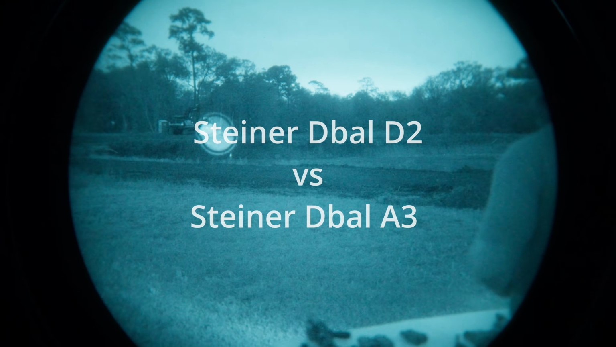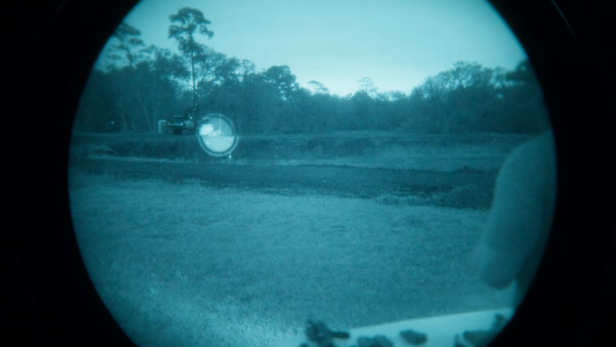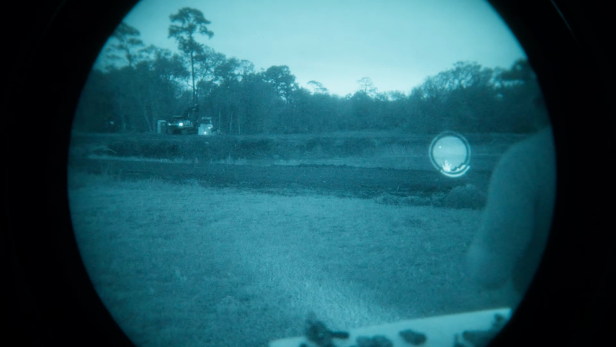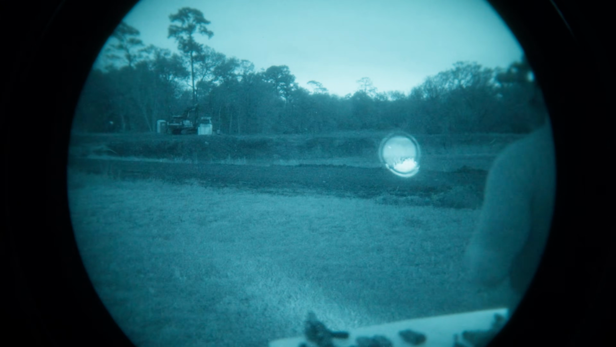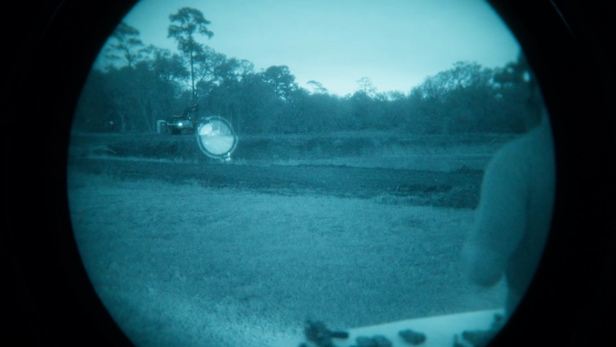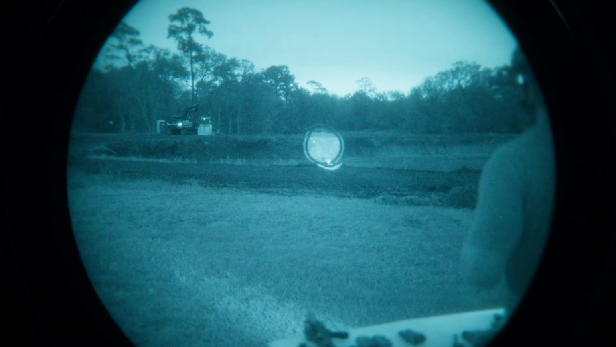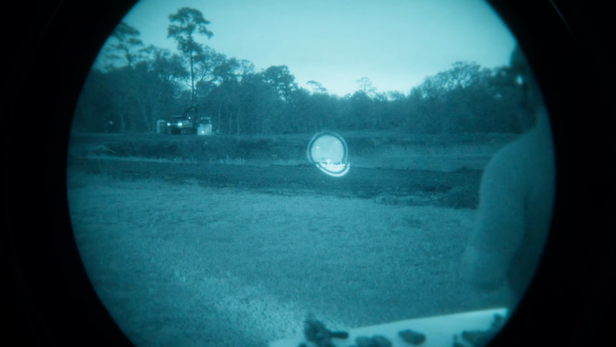So this one's the D2. Don't mind the way off center laser. And then this is the A3. Believe it or not, there's an illuminator on. There's actually an illuminator on right now. And then that's the D2. So you can see the stark contrast in an LED-based illuminator and a neutered laser illuminator that's not V-cell technology.